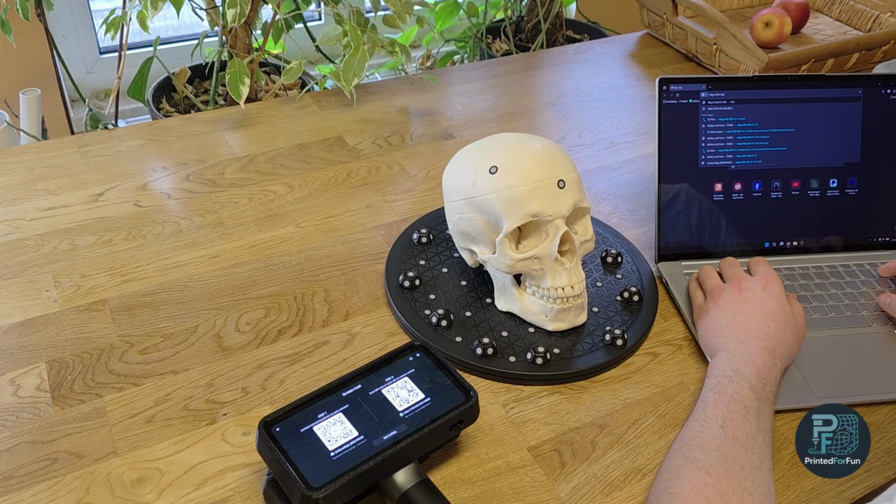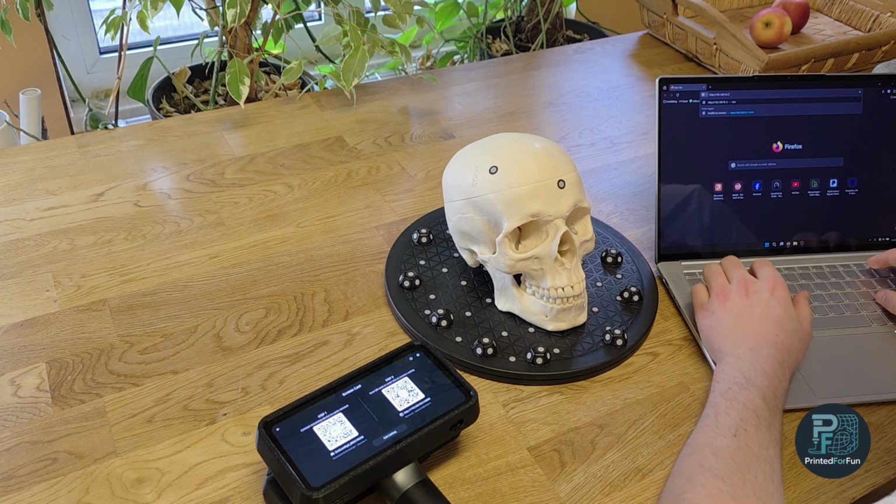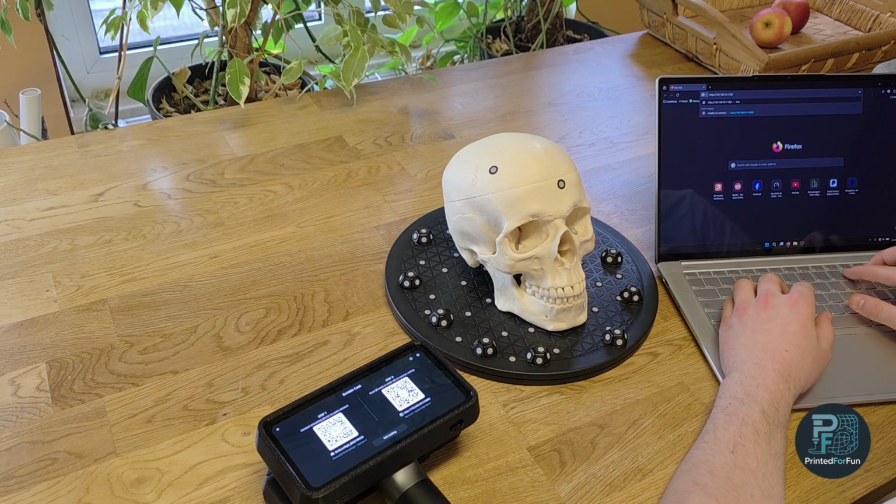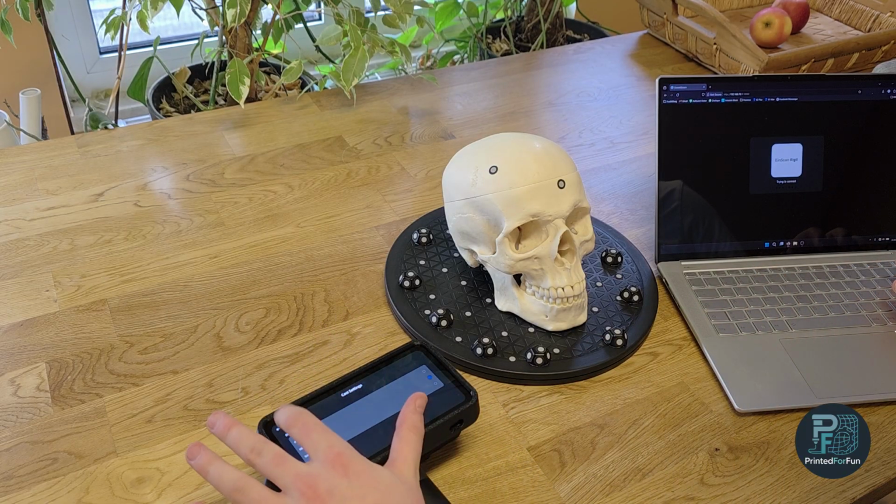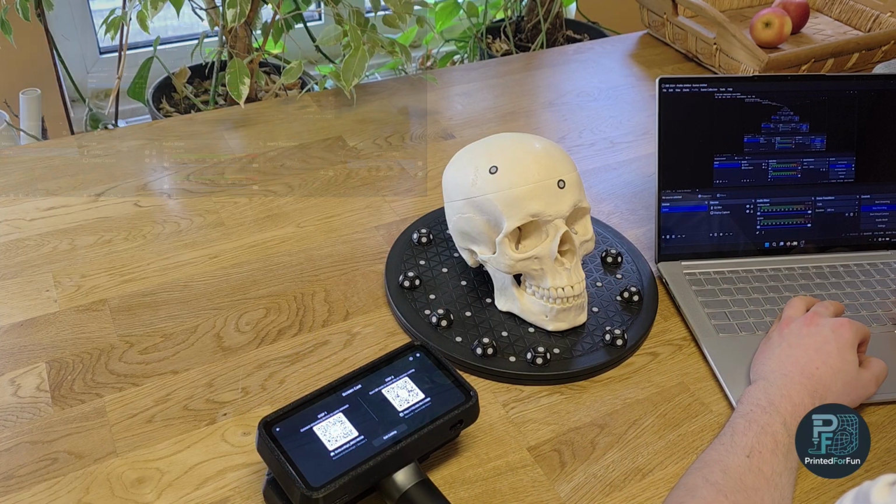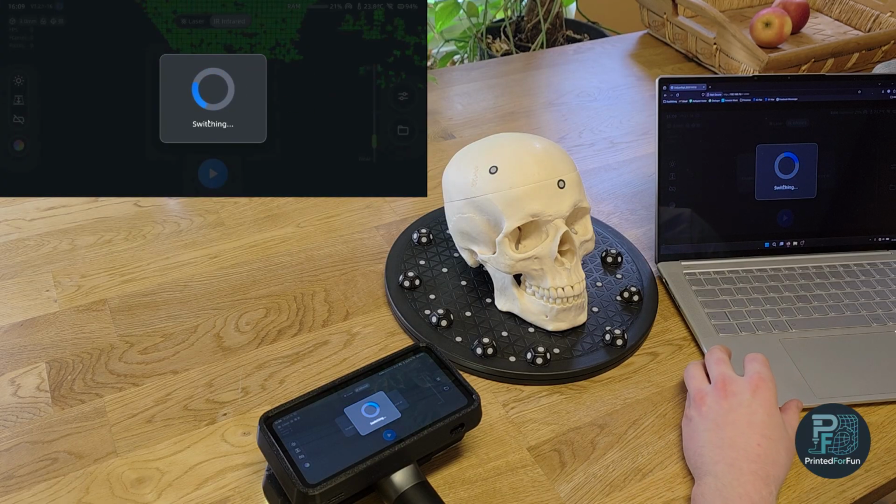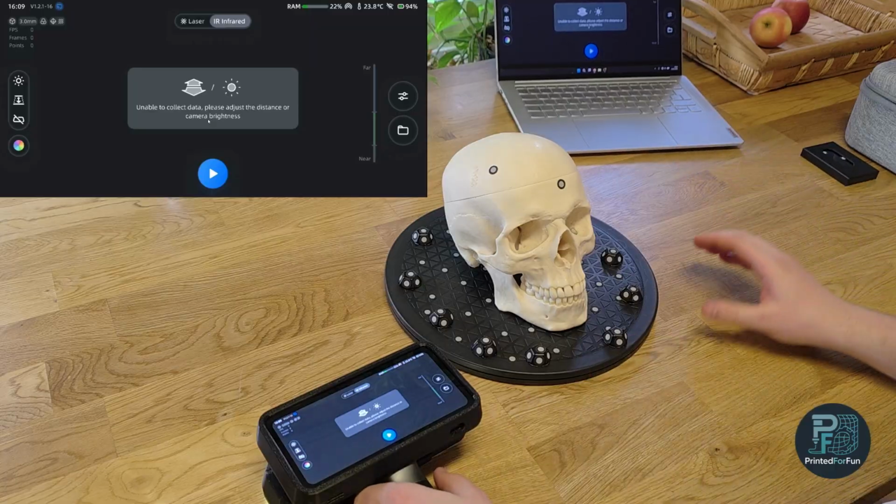So the Rigil hosts its own web server, and you just visit the website of the Rigil, I will call it. And now let's start the screen capture on the notebook. And here you can see the screen recording of the Rigil. So now this is running.